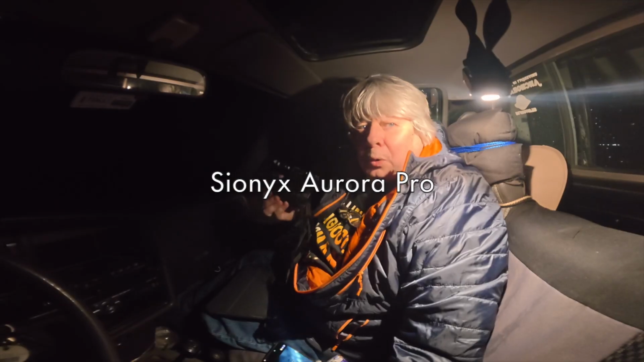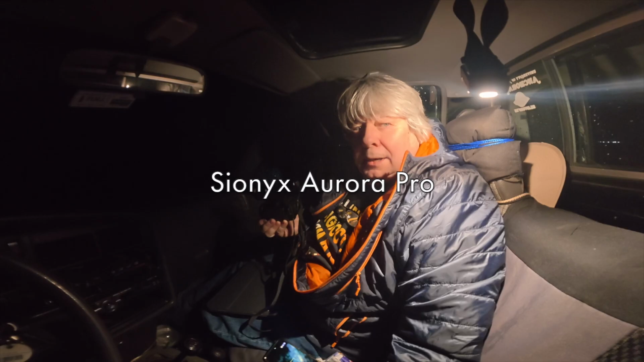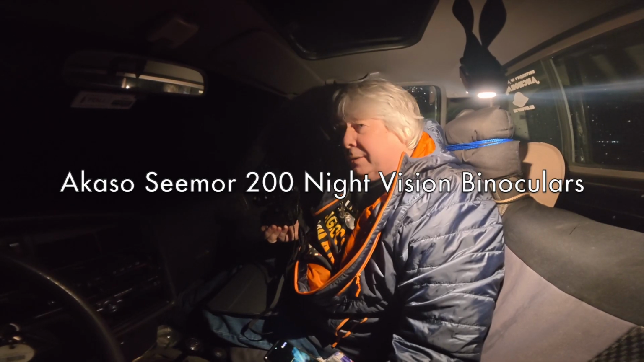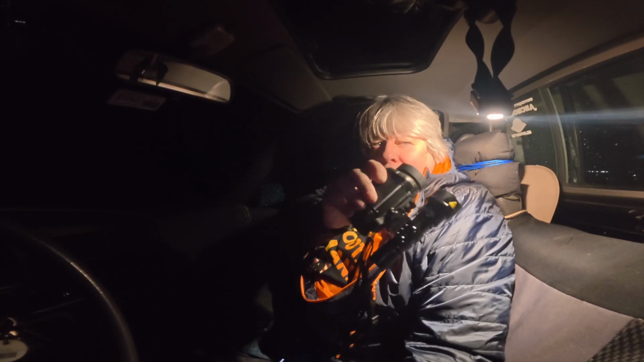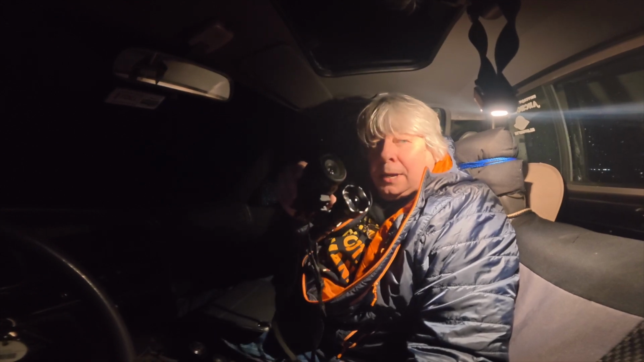I'm going to start off with the SiOnyx Aurora Pro with the illuminator, and then I'm going to switch over to the AKASO 2020 or whatever it is. So anyway, I'll show you the comparisons. If you're not familiar with it, this is the Aurora Pro with the illuminator attached. Get the illuminator if you're going to get the Aurora Pro. And then let's get started with the test with the SiOnyx Aurora Pro.